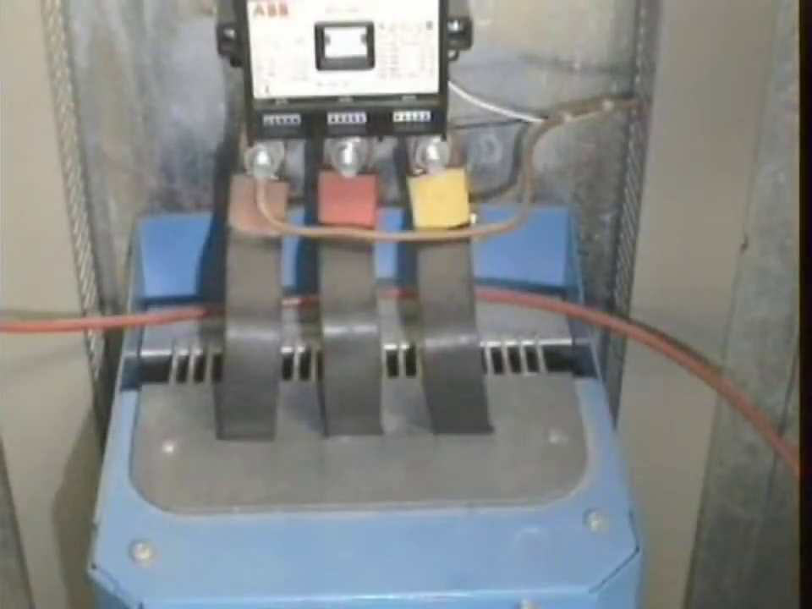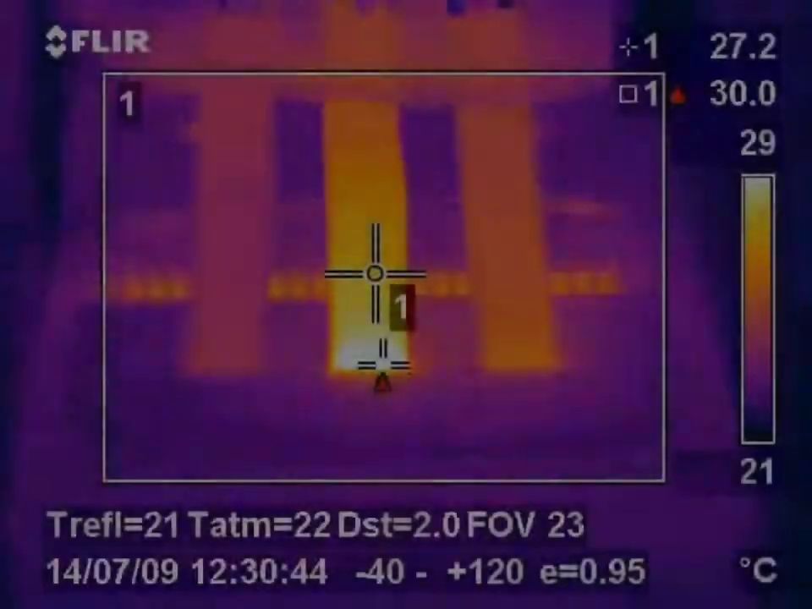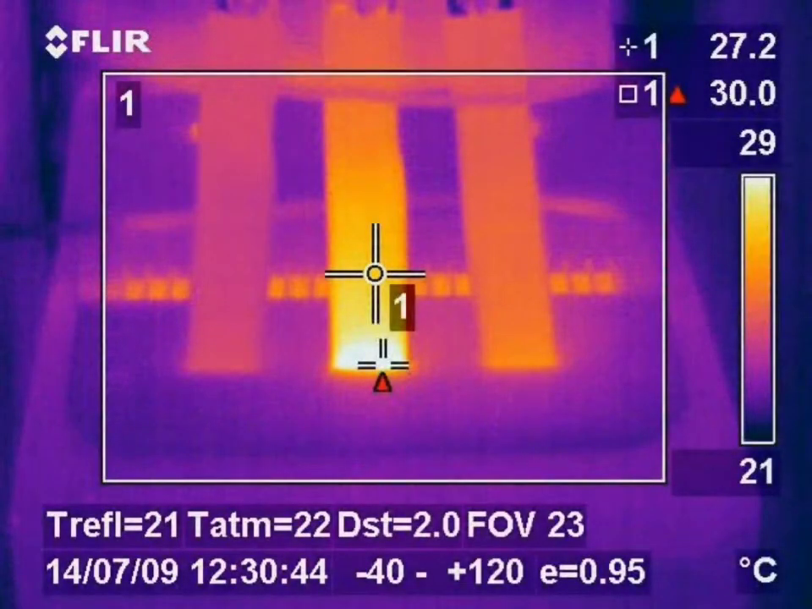Again in this image we see a VSD, this time a buzz bar connection to the incoming side of the VSD. The thermal image highlights a slight hotspot which may be the early stages of a potential fault on a buzz bar connection.